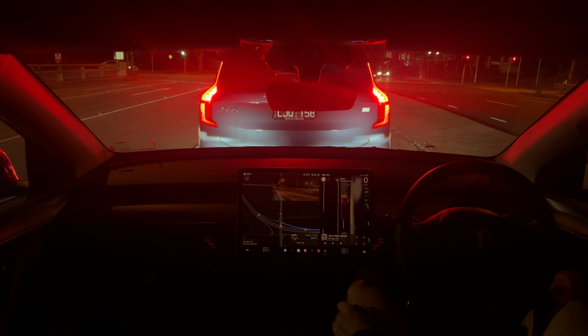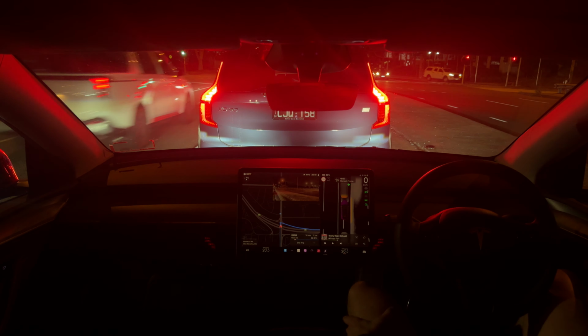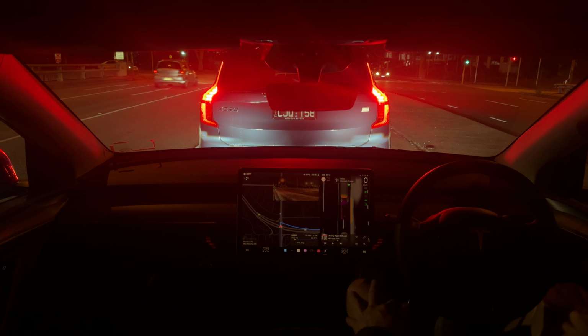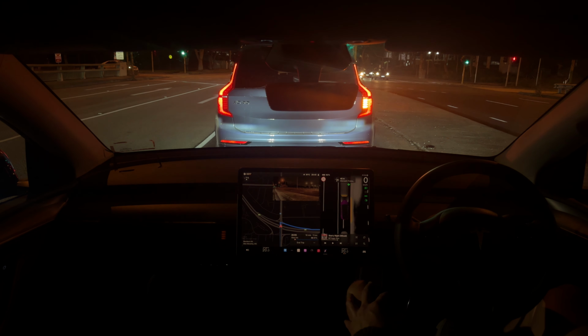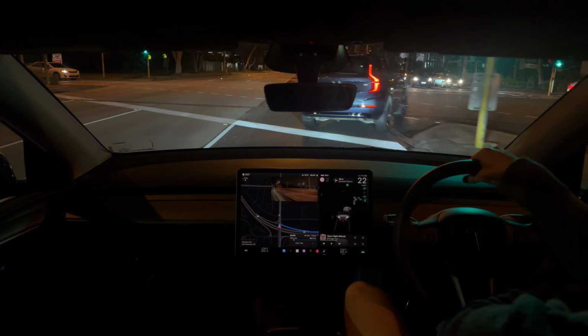So I actually just got the cusp of that. That was about June last year. I've had the car for about a year, so that's when they switched them over in Australia. And I'm definitely happy I've done that. The hardware 3 cars in the States look to have been left behind a little bit, which is a bit of a shame. So let's get onto the freeway now.